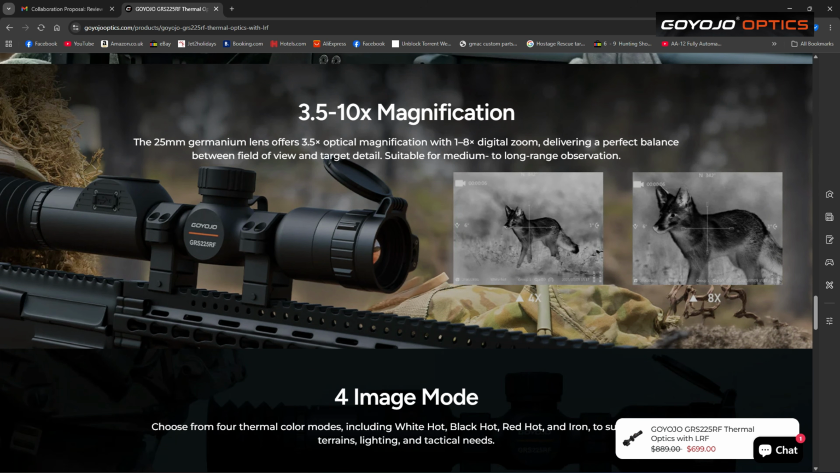3.5 to 10 times magnification. 25mm germanium lens offers 3.5 times optical magnification with a 1 to 8 times digital zoom, delivering a perfect balance between field of view and target details, suitable for medium to long range observation.